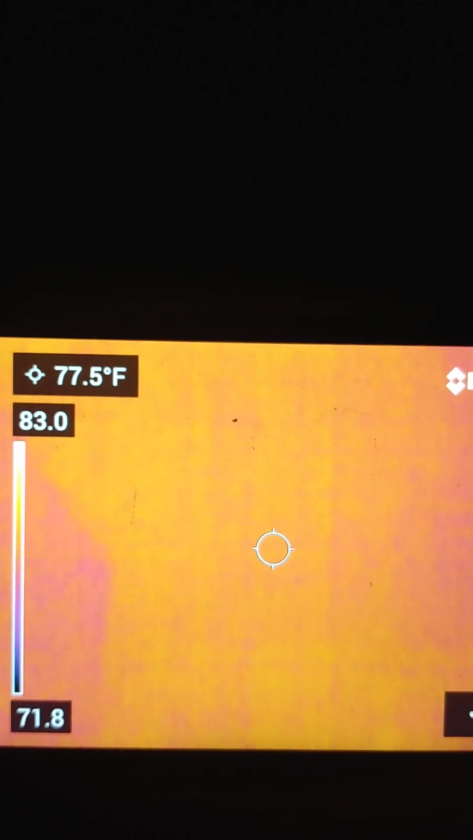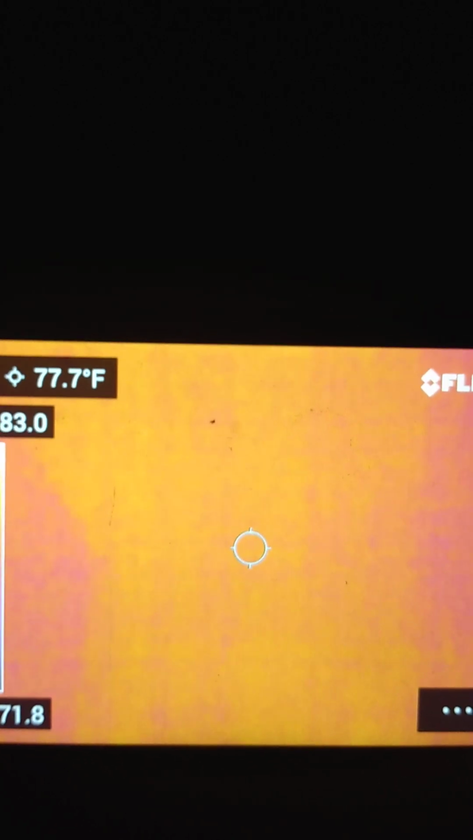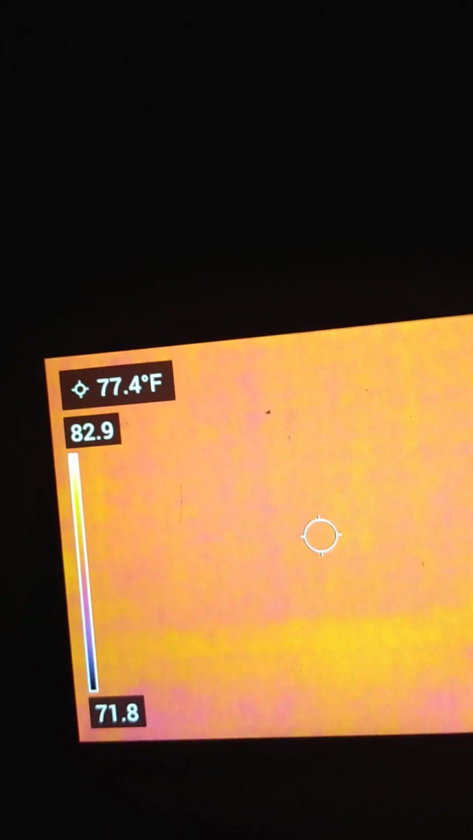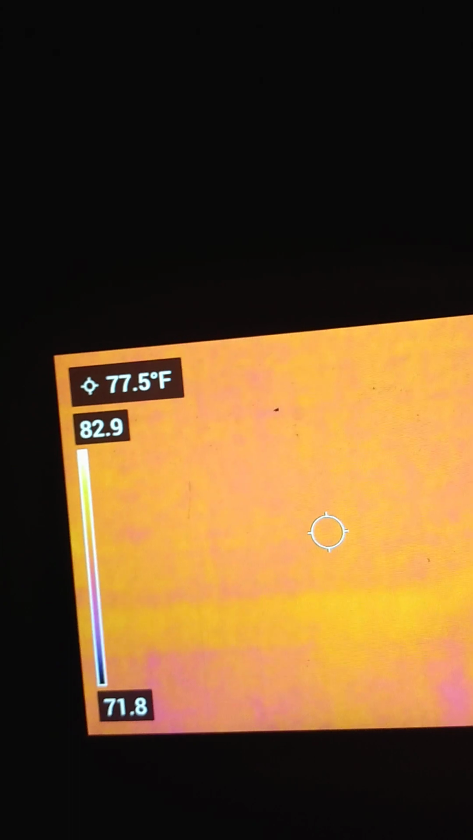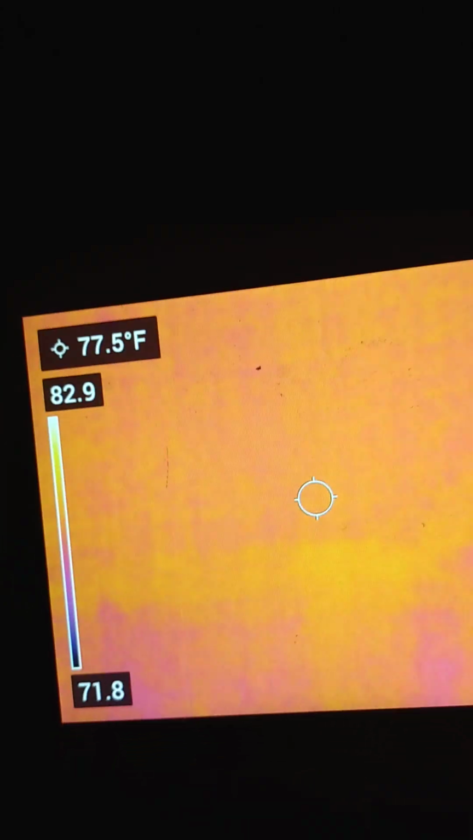Now this is the floor. It's like a tile floor, but it's fairly warm. 77.7 degrees Fahrenheit. The ceiling is a little bit cooler. 77.5. All right, let's.